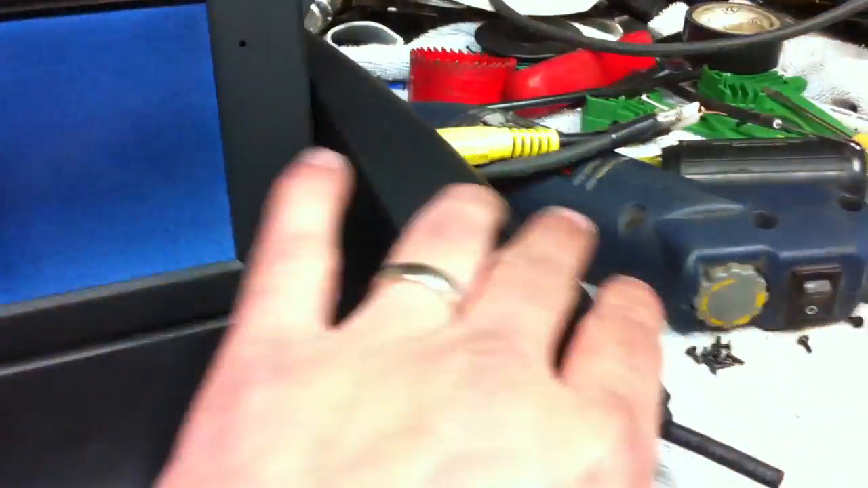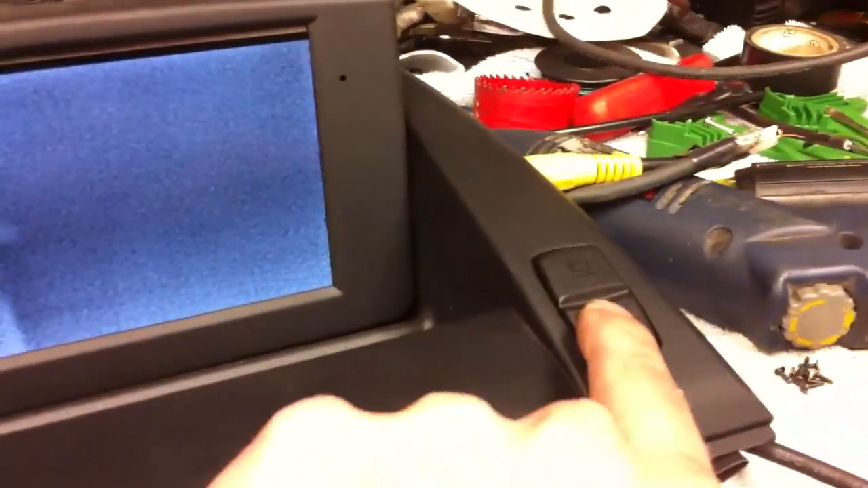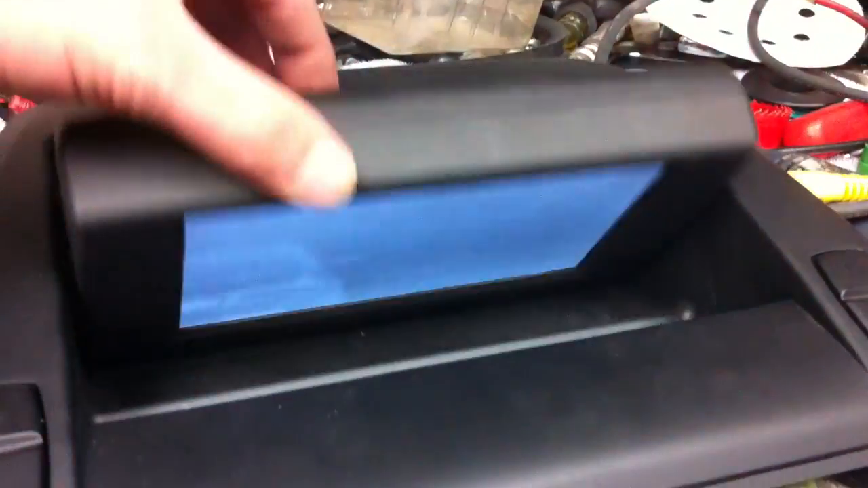Once we figure out the automation to the screen, it's actually going to be pretty cool because when you press this button and you hit this, it's going to open, and when you push this button, it's actually going to motorize itself down, and then you push this button and it'll automatically just open up. And then this might adjust for angle. I'm not sure yet. I don't know if we're going to do that or not. We're also going to add an amber LED into the factory location so that it has a dim light that shows you that the source is on in case everything's black.